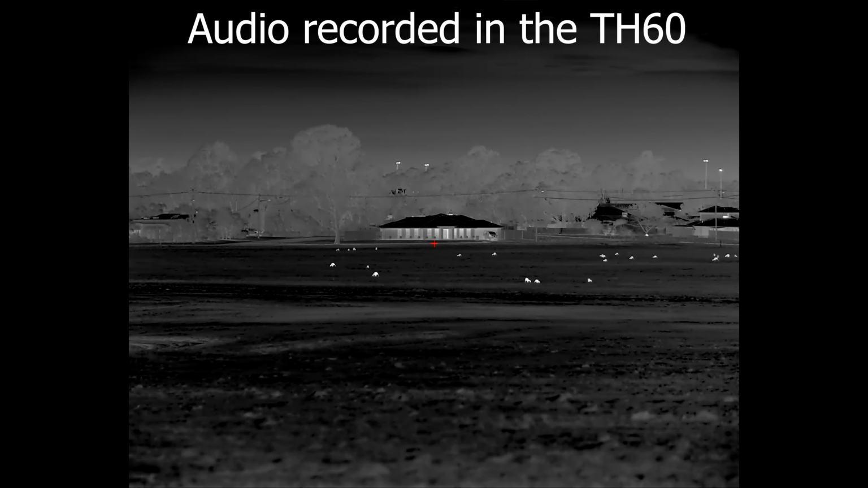Okay, just let me start by saying this is obviously not attached to a firearm. This is on a tripod. No firearms here at all. Okay, so we're looking at that house in the center. That is at 550 meters roughly, I believe, maybe 540 or something from last memory from this spot.